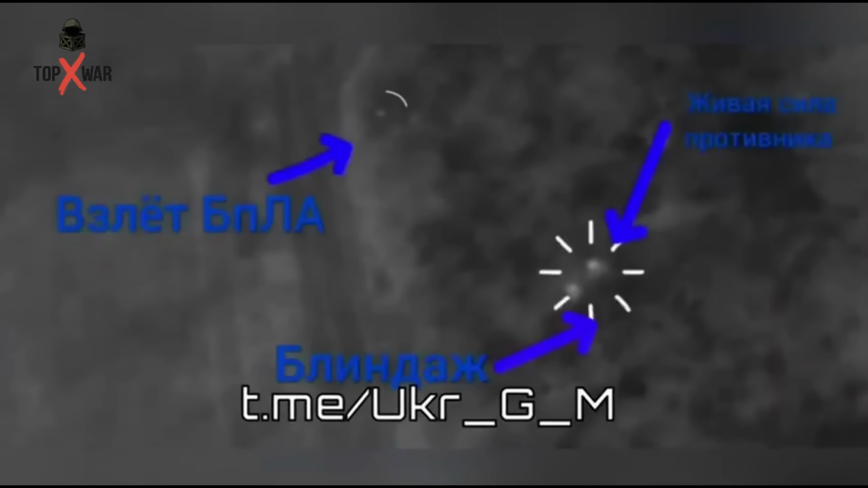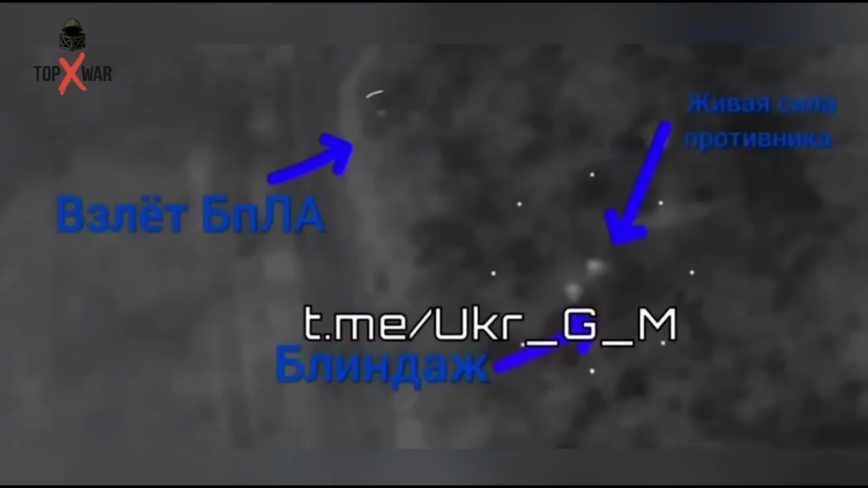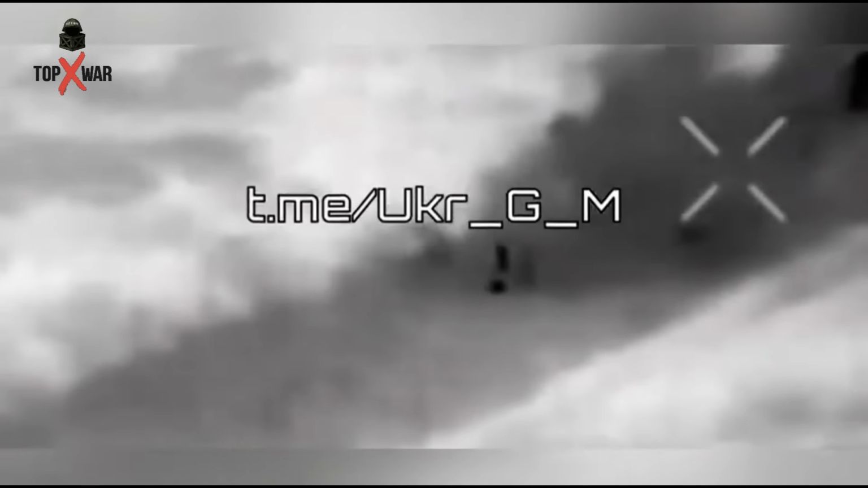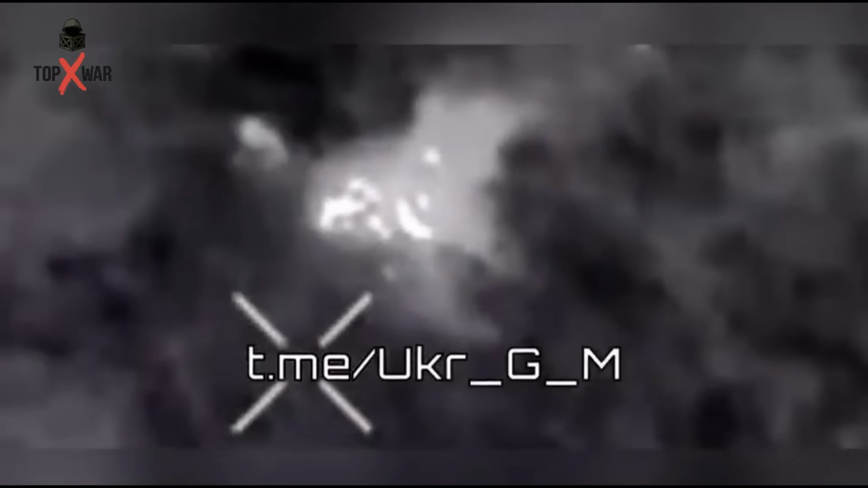On the northern direction, artillerymen of the 3rd Army from the South grouping continue their relentless campaign. With precise fire, they destroyed another enemy UAV control point, crippling Kiev's ability to coordinate drone operations and tightening Russian dominance across the sector.